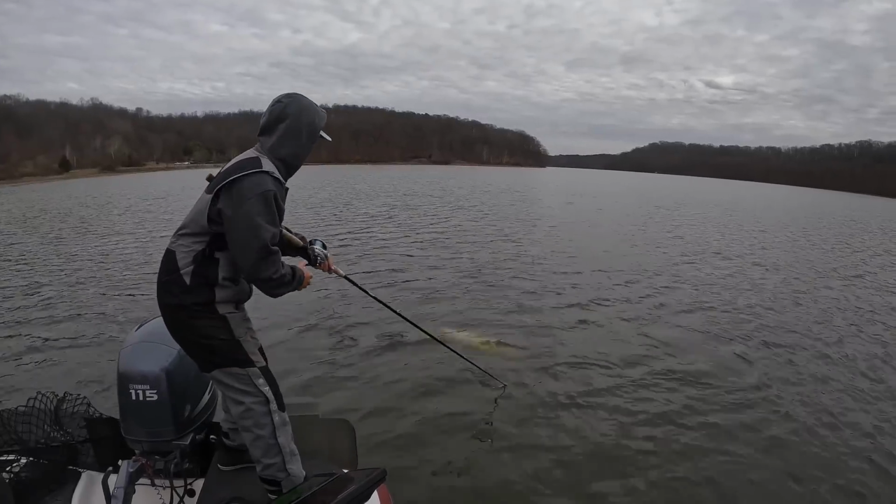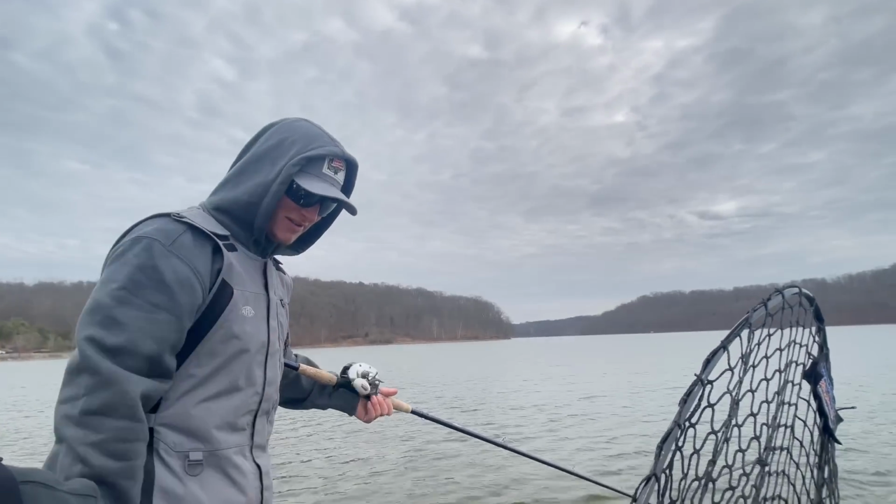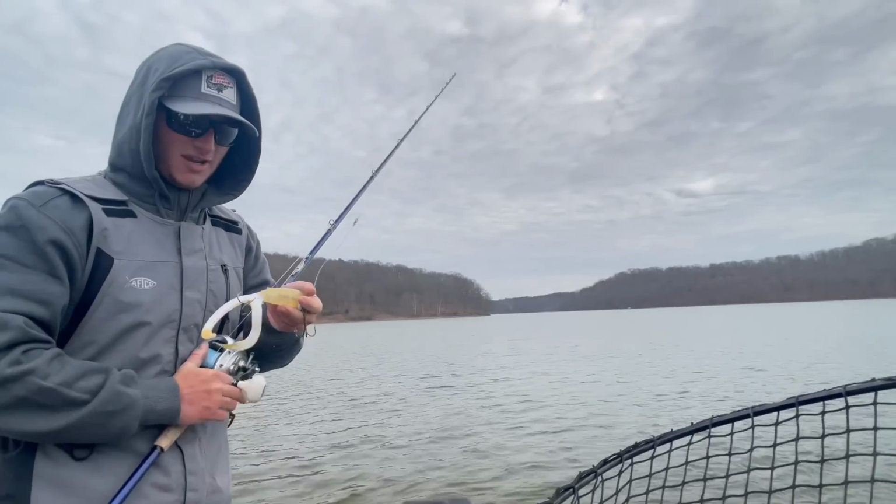Nice. Really nice fish. There she's gone. There she goes. I knew she was just barely skin hooked. But there was my chance for the day.